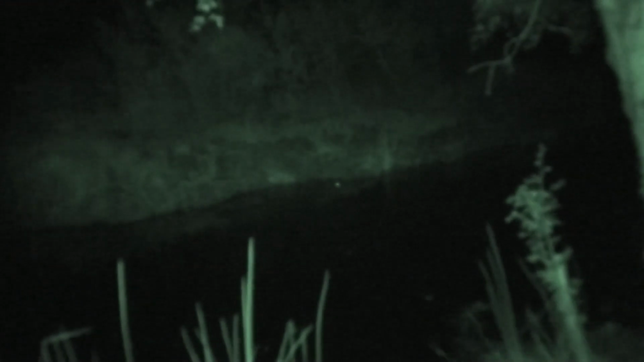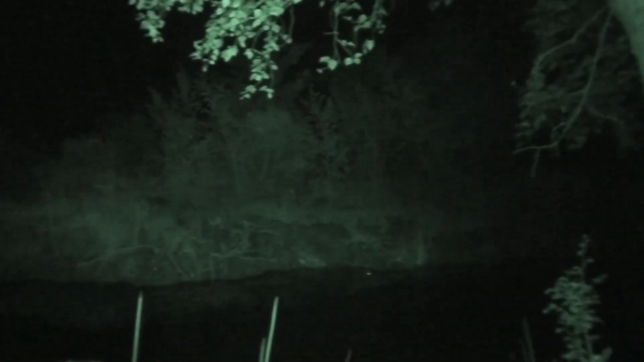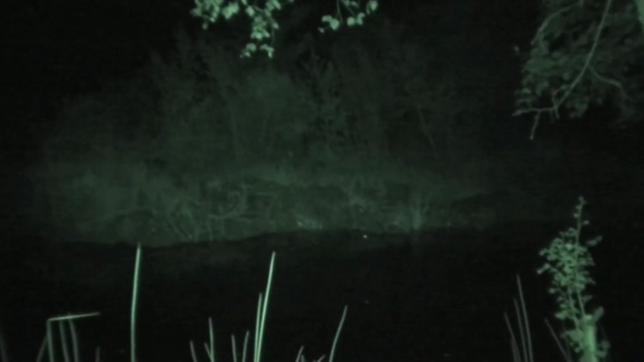I can see it with my eyes. This is as far as I can zoom in for you. That's kind of weird, because I can see it with my own eyes. Oh, I nearly sank. Oh, that's soft in there.